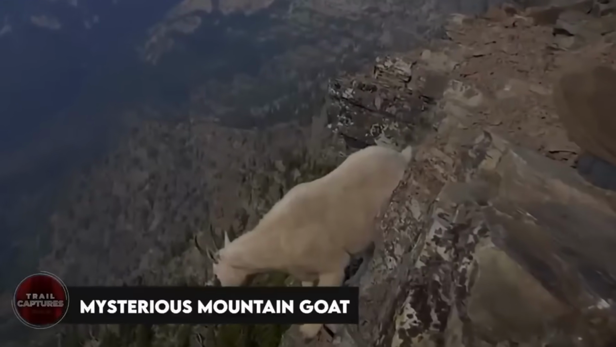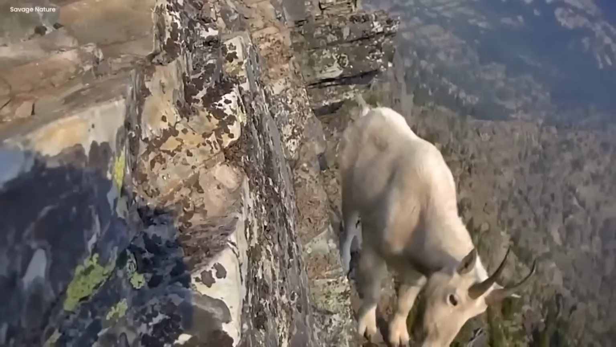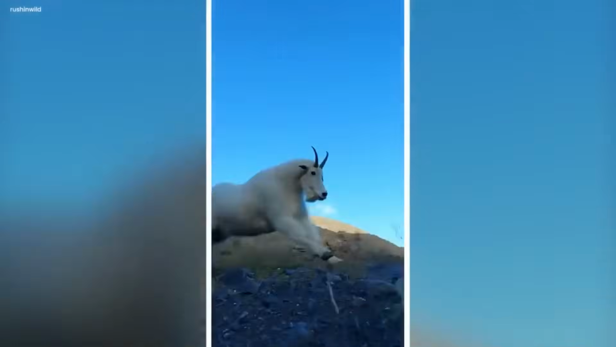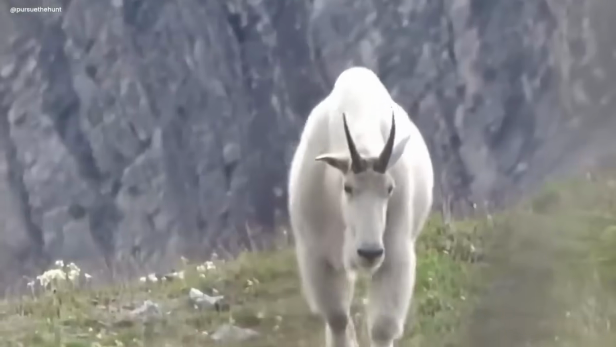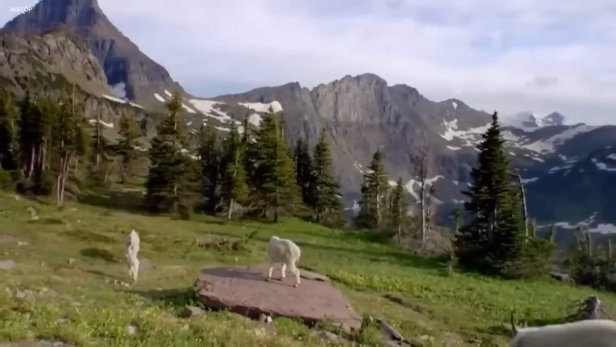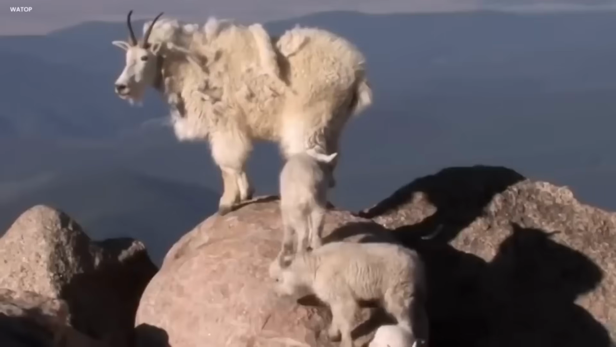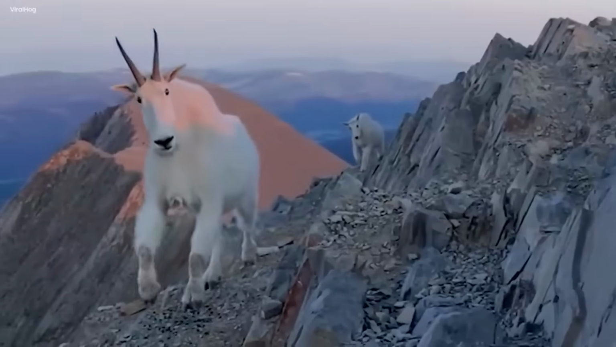Mysterious mountain goat. In the bright daytime up in the quiet mountains, something mysterious happened. A special video showed a powerful white mountain goat walking through the trees. It looked healthier and stronger than regular goats, standing out with its shiny white fur. This strange creature moved gracefully among the trees, as if it held some special power. It was different, not like the usual goats you'd find.